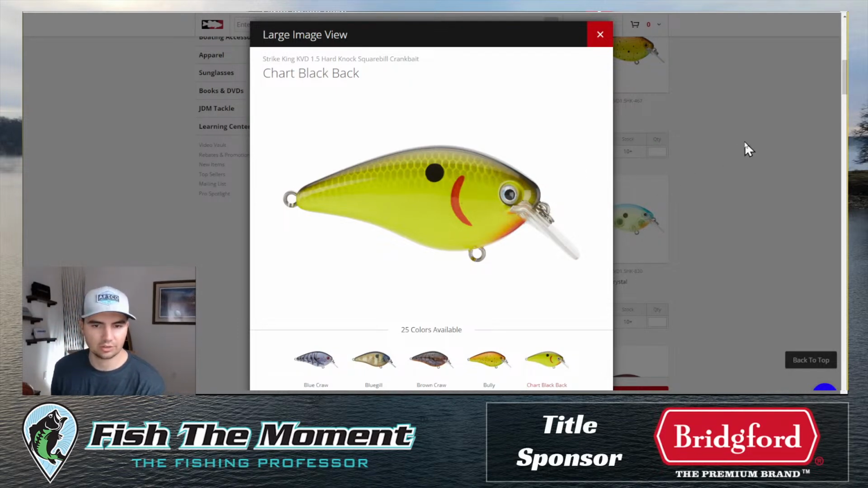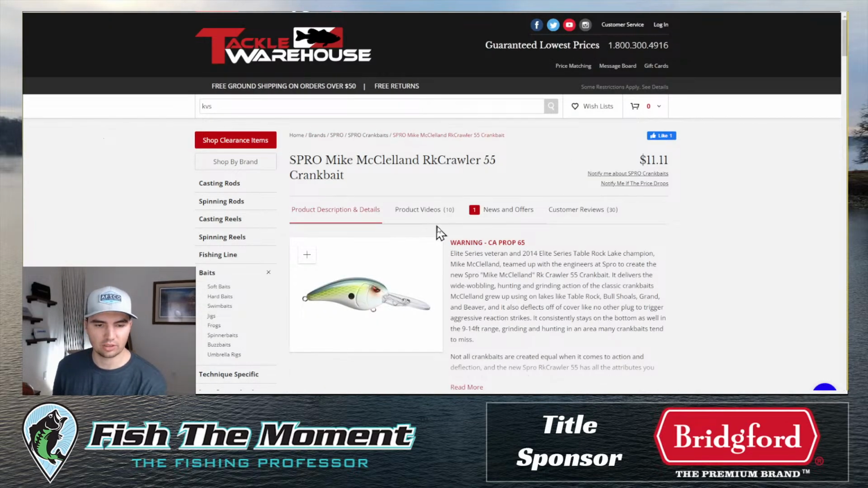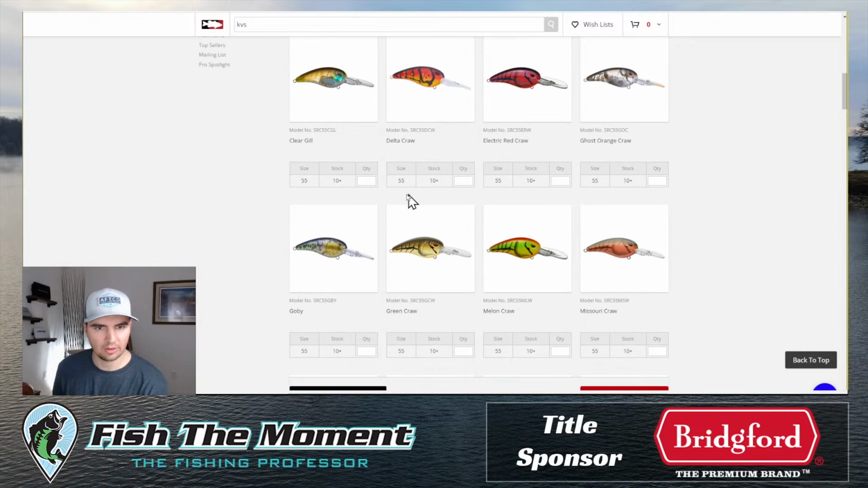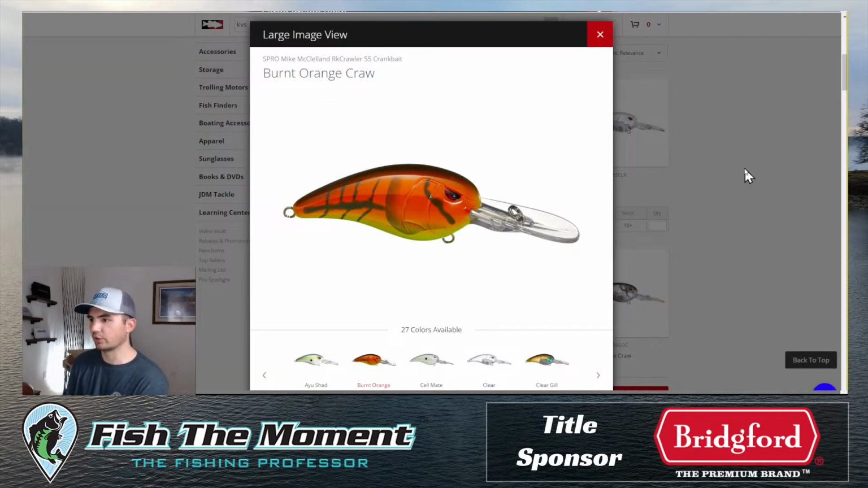So if I had to pick one color in the pre-spawn, it would be that Rock Crawler color that I was showing earlier, that Ozark Craw, or some sort of orange-ish, maybe like this burnt orange craw. This is another really good color. That type of color is what I like to throw.